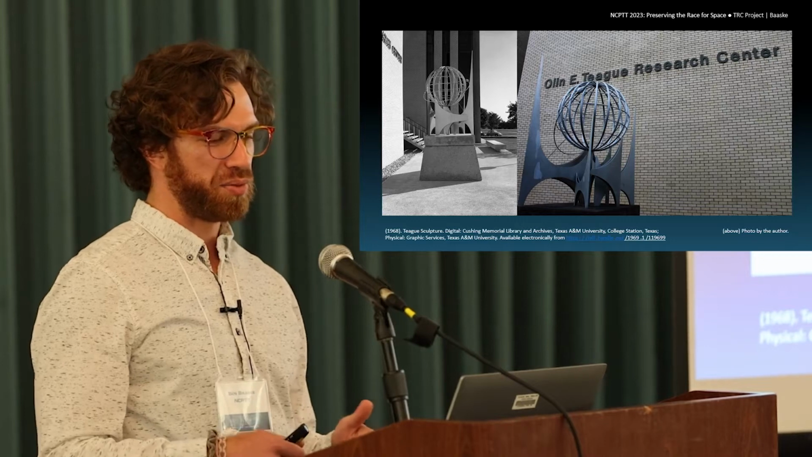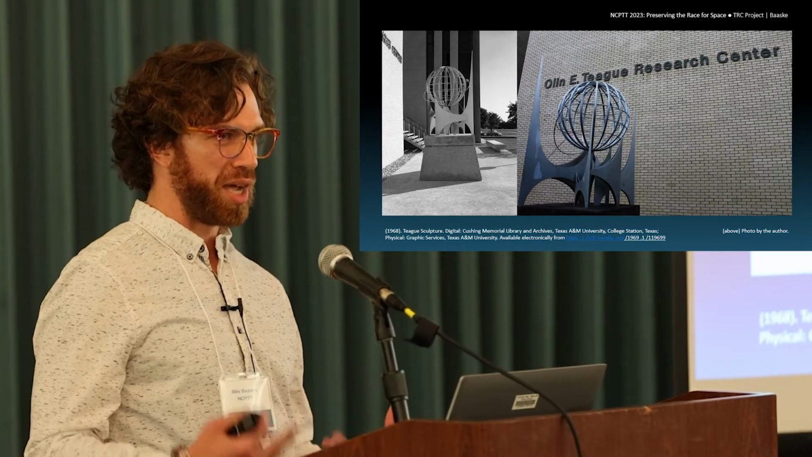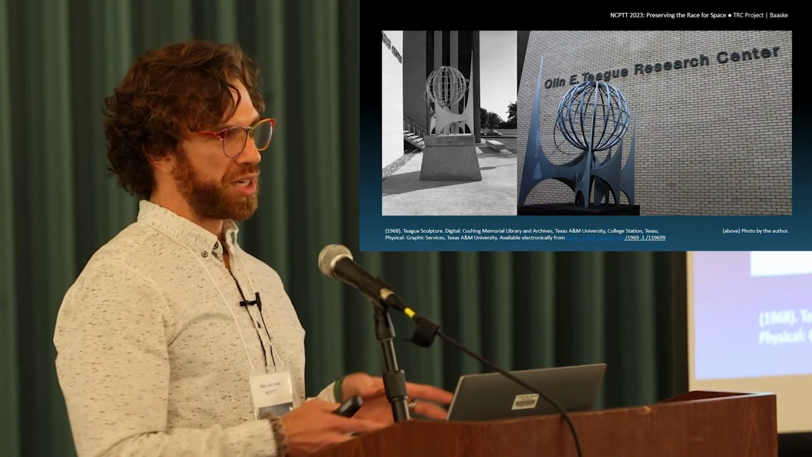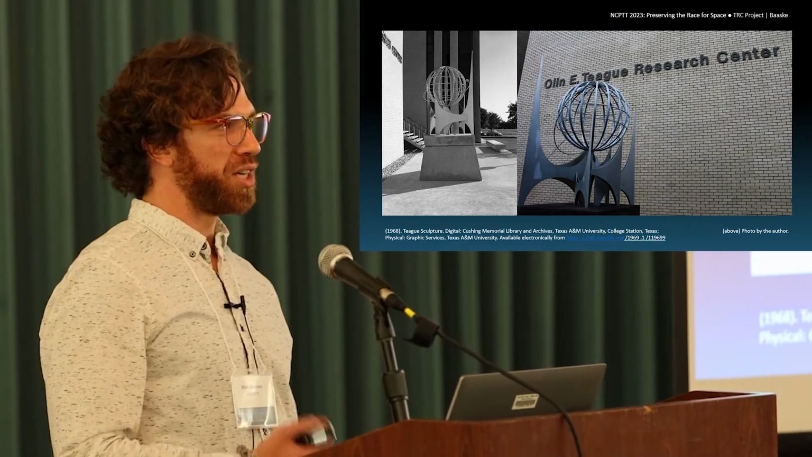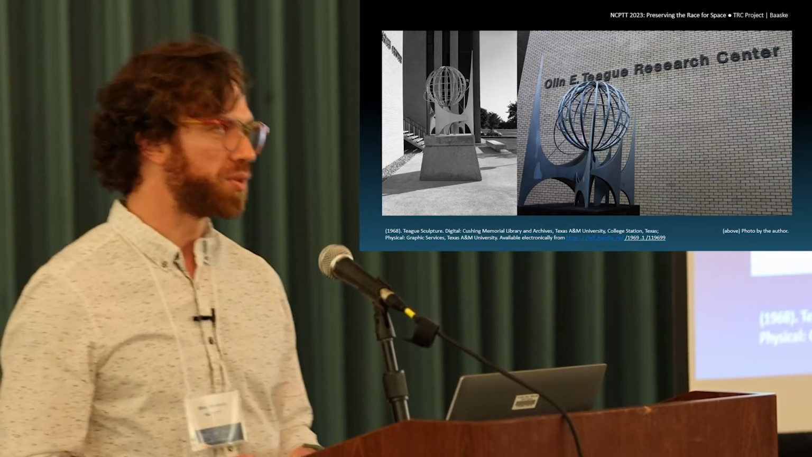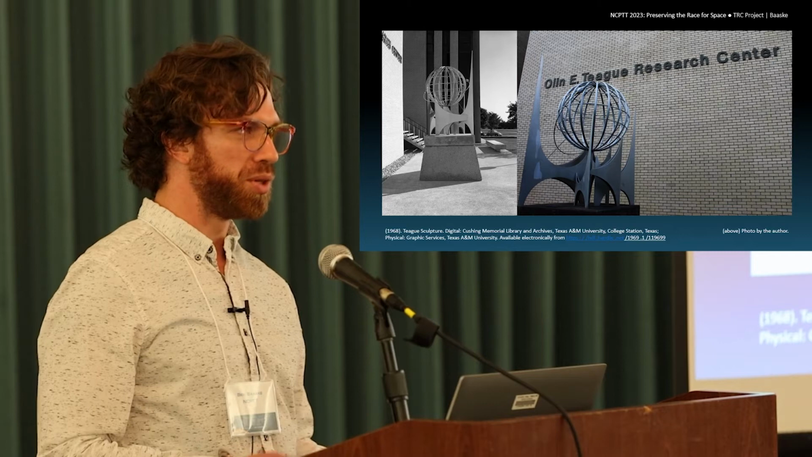The significance for this sculpture has become kind of amplified over the years as the trajectory of the program for the building has changed from space research to now house geography as well as computing services.